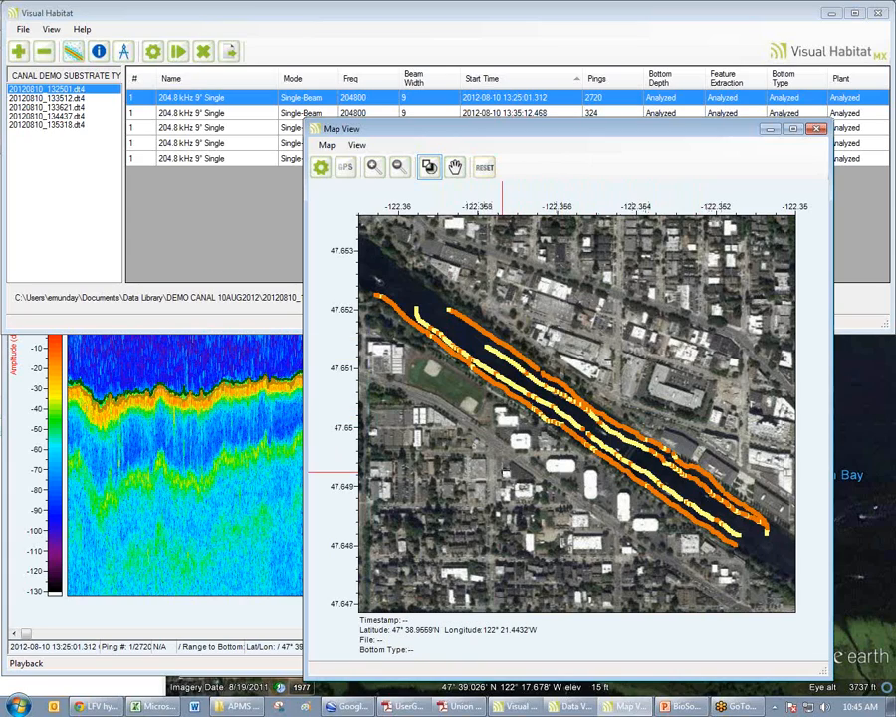Now it's not going to tell you rock or sand, it's going to tell you type 1 and type 2. So it does require some physical or visual verification of the different substrate types, but the visual or physical sampling is minimal, and you can extrapolate these results over vast areas. So we can delineate areas of sand, mud, rock, gravel, cobble, whatever habitat areas we might want to find.